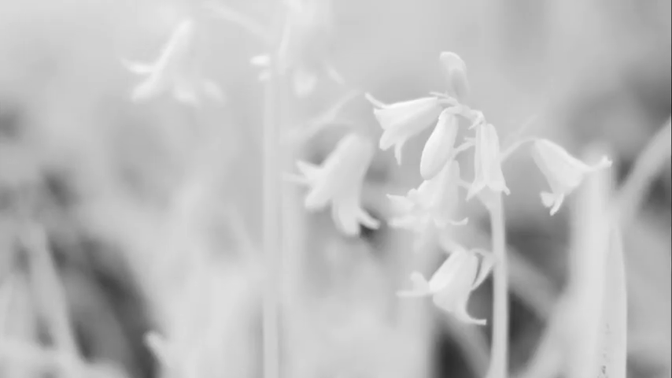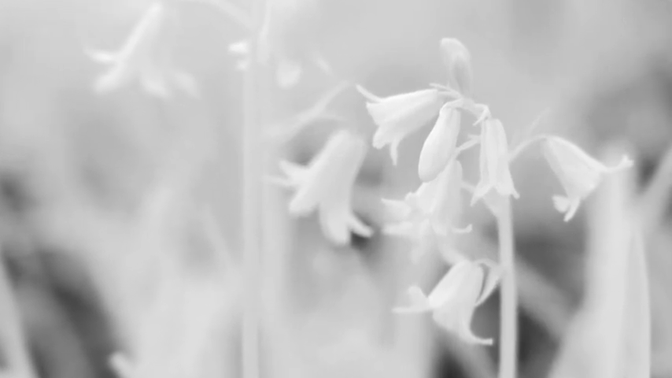Hi, I've recently been inspired by Chris Packham's infrared photography, so I decided to experiment after seeing some of his close-ups of leaves and things. So these first few shots are inspired by Chris, and I had great fun getting in close to the grass and the leaves on holiday.